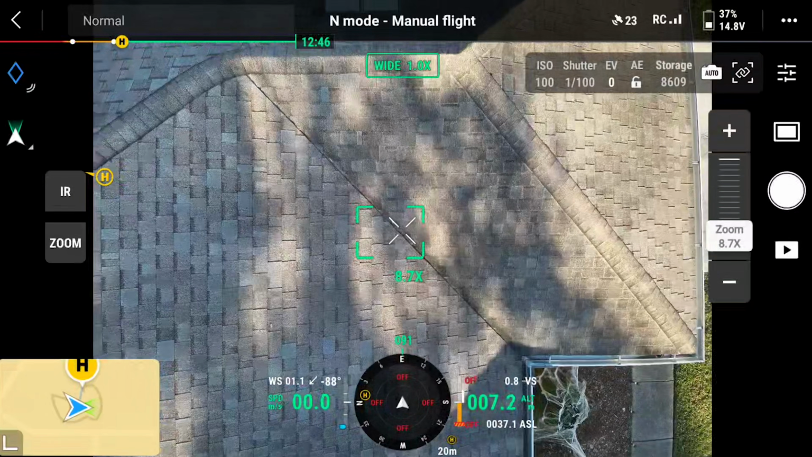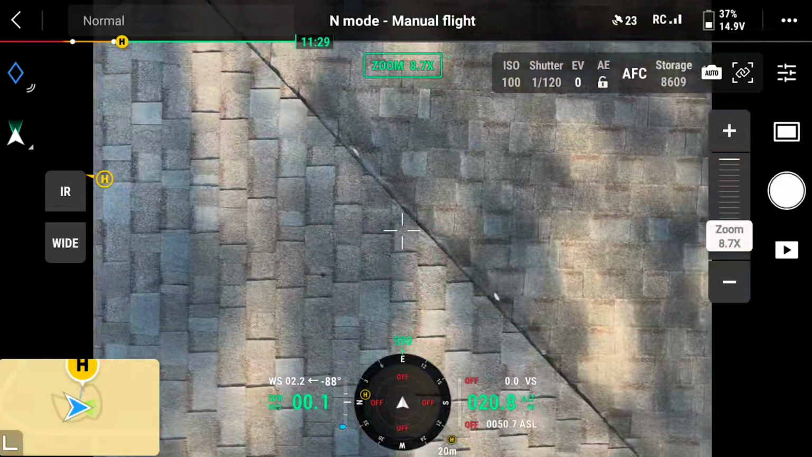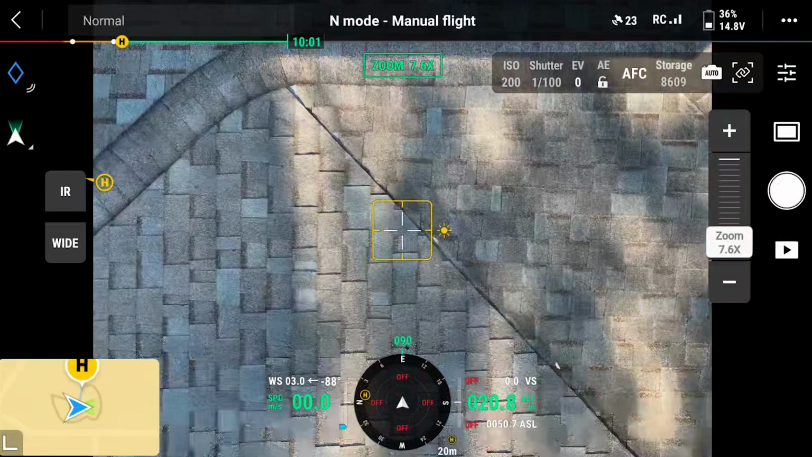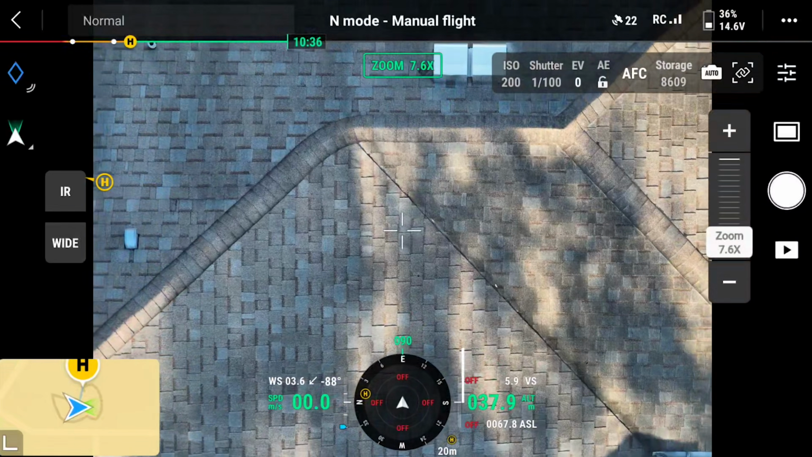Now, for those photos, I was using the zoom lens, and what I was doing was staying up about 90 feet in the air. It's really going to be dependent on how much altitude you are allotted at that location. In this case, for this house, I didn't require any authorization, so I could have gone up to 400 feet if I really wanted to, but that's just not needed for an inspection like this. Once I got those photos, I'll typically go through, analyze the photos, see if anything sticks out.